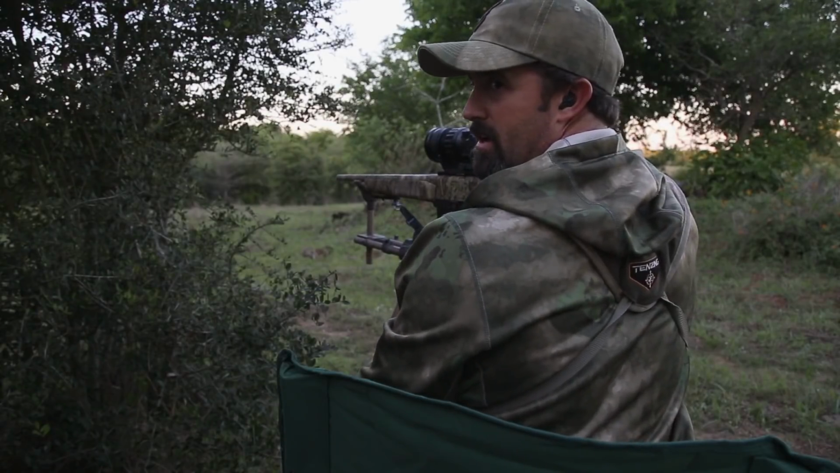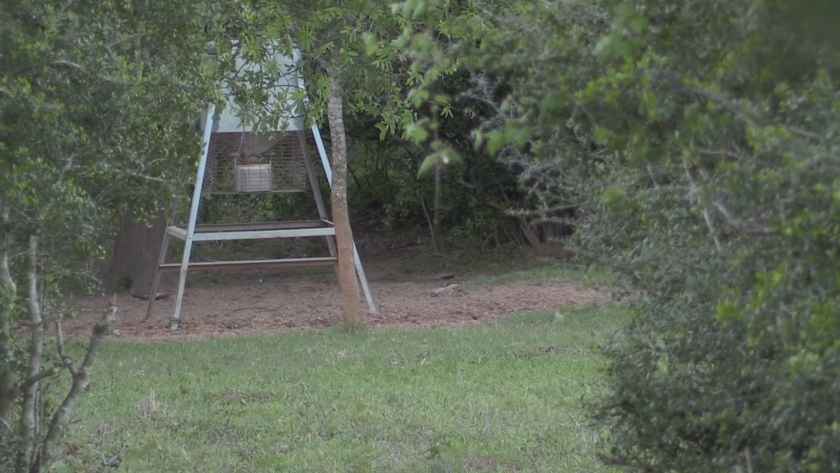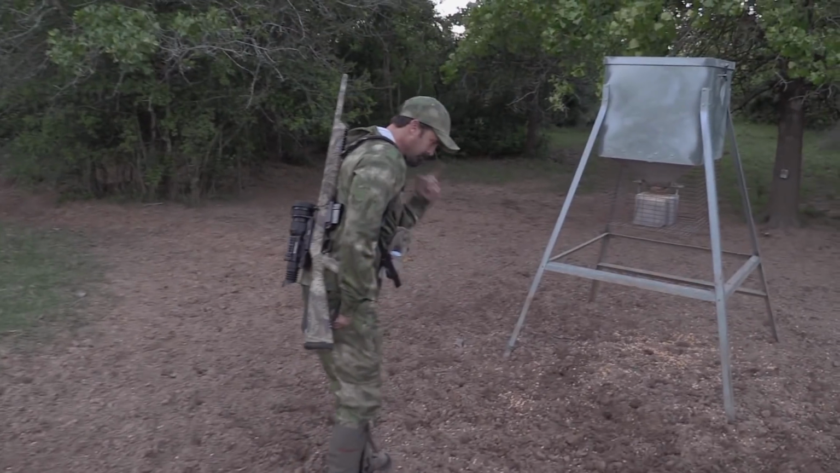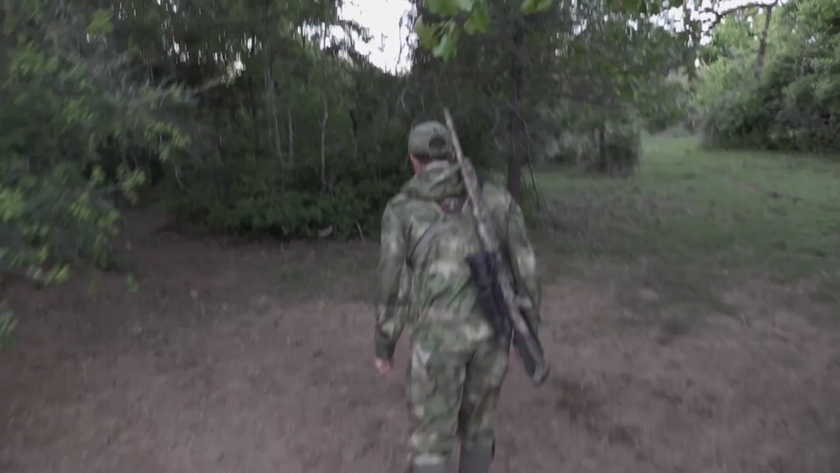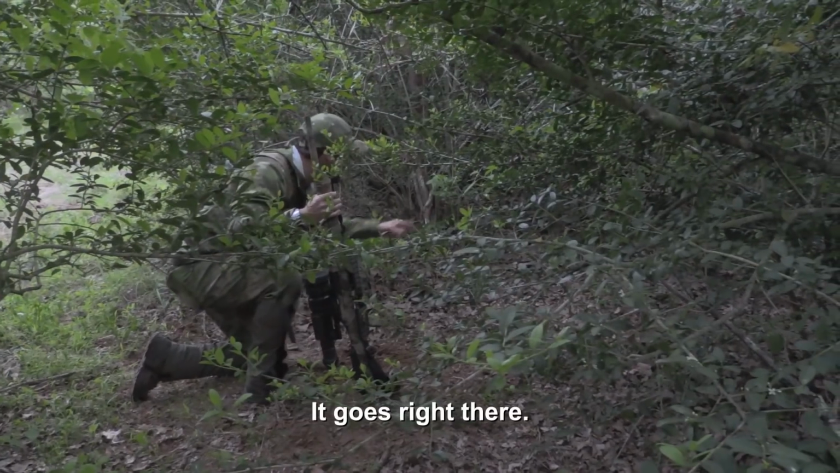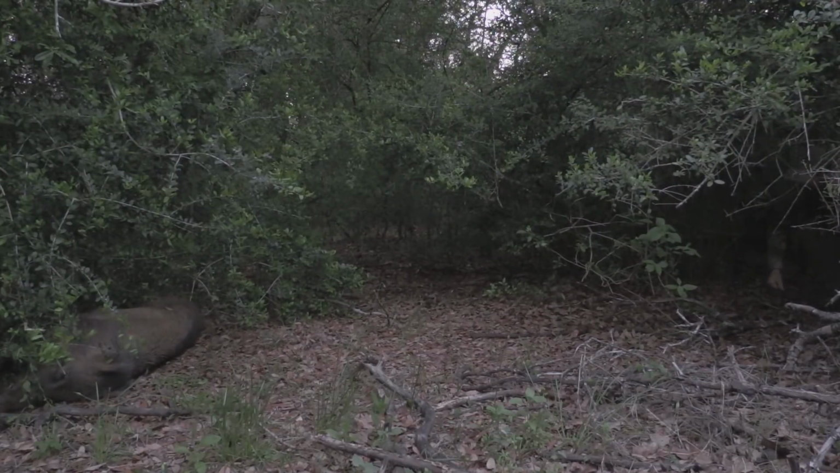Felt the shot was really good. I put it right behind the shoulder. We ought to run up there, look for blood, see if we can find him real quick. Some blood on a kernel of corn, so there's blood right here. There it goes right there. Pig right there.